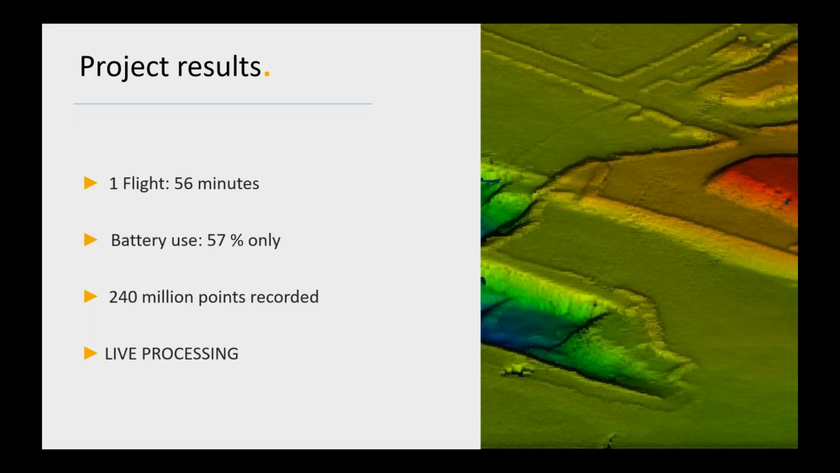So let's check the final results. The flight time, as I said, around about 56 minutes. The battery use, 57%, and 240 million points have been captured on this mission. Julien, would you like now to show the final results? I'm pleased to hand over to France.